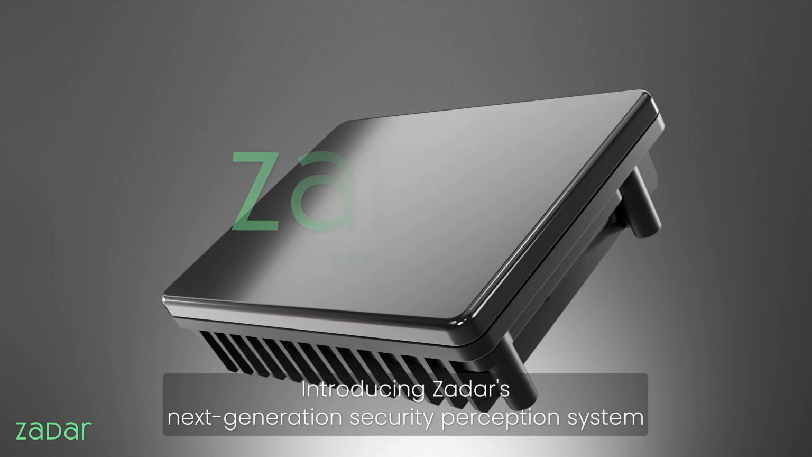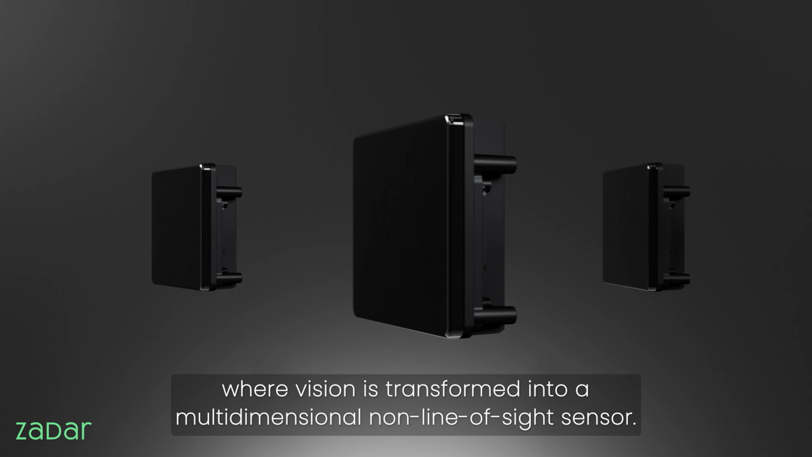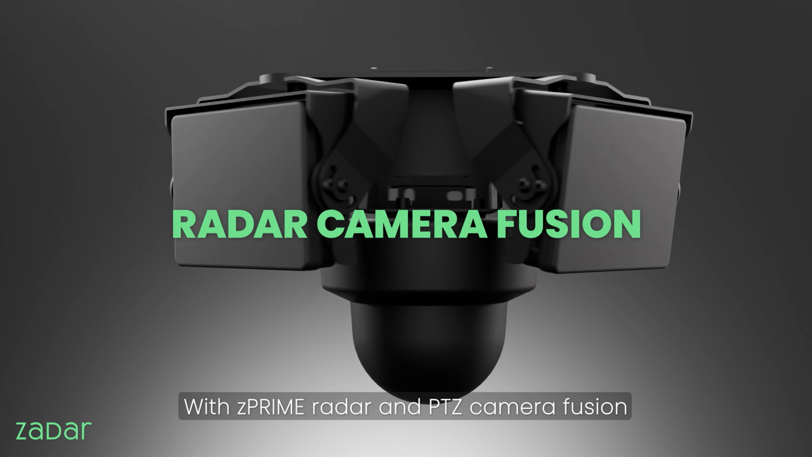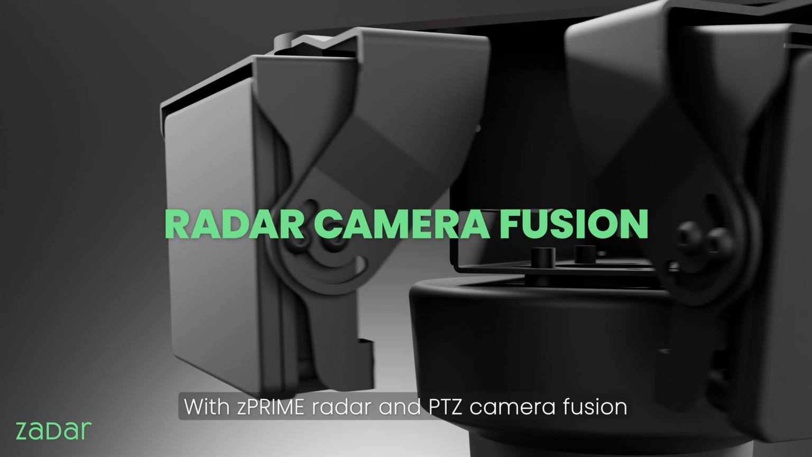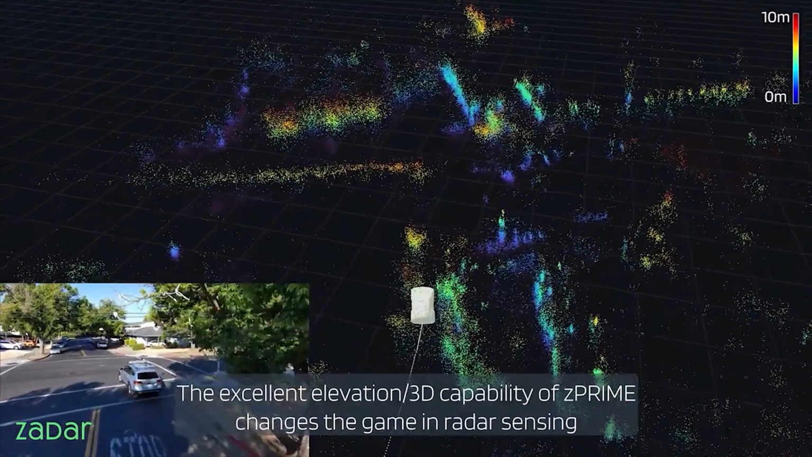Introducing Zadar's next-generation security perception system, where vision is transformed into a multi-dimensional non-line-of-sight sensor. With zPRIME radar and PTZ camera fusion, every angle, every detail, every movement is captured with precision.